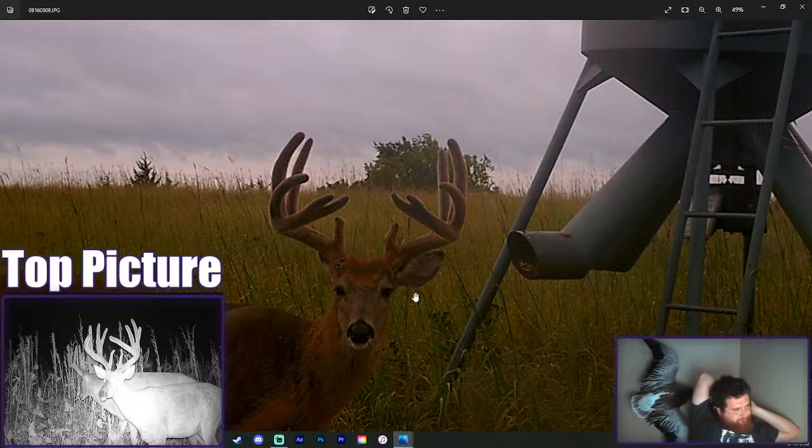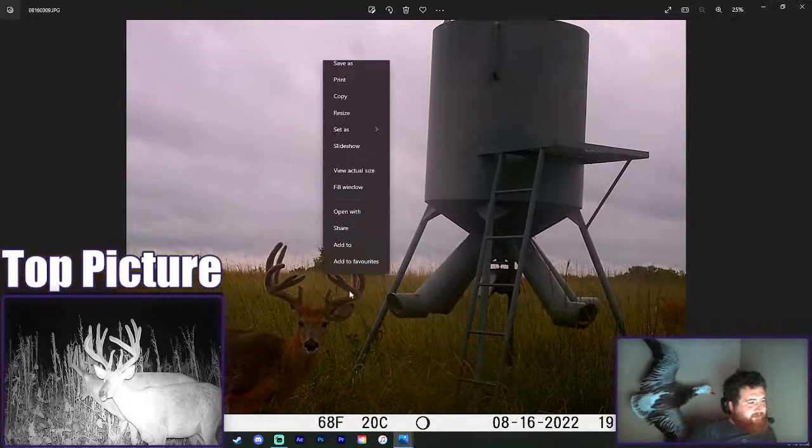But should we switch to top deer picture? I don't know. I think the one we have is better than this one still. Yeah, I don't know. Mainframe 8 or mainframe 12. That's a super sick picture though.